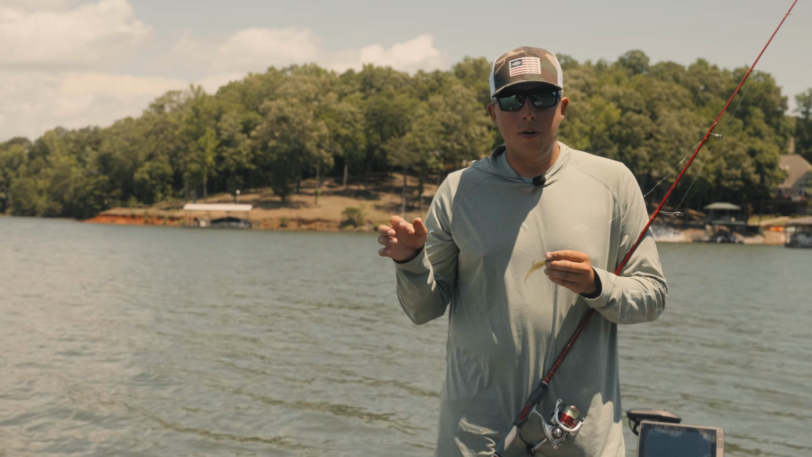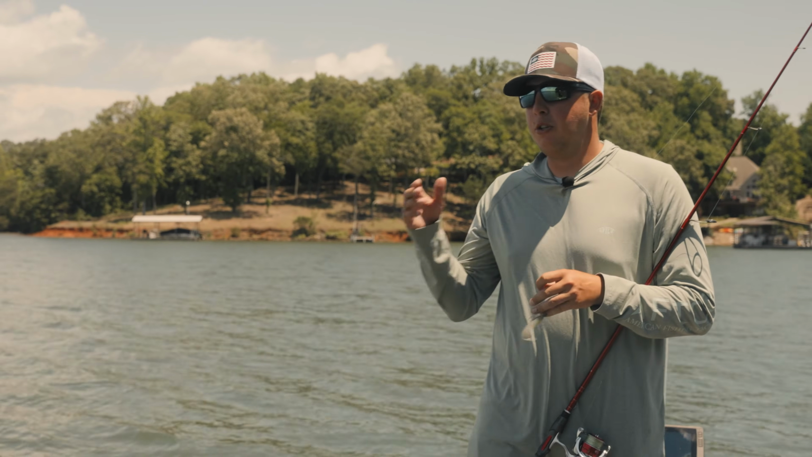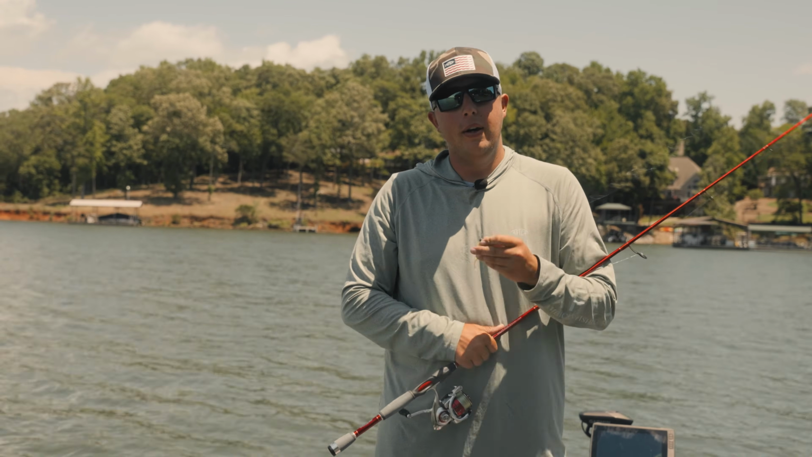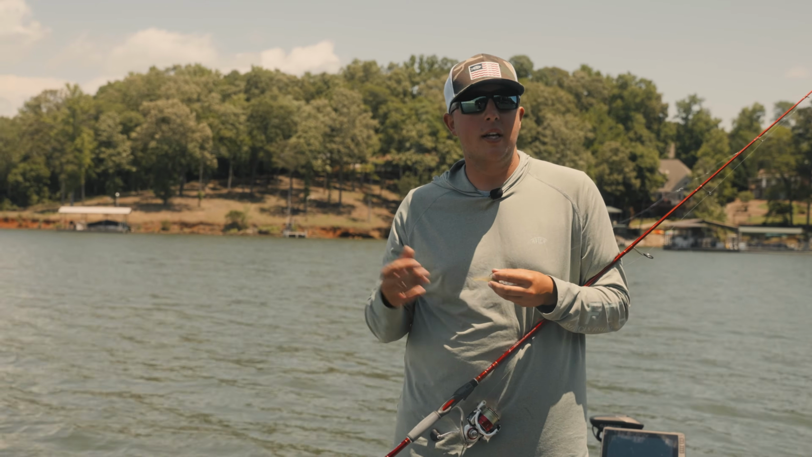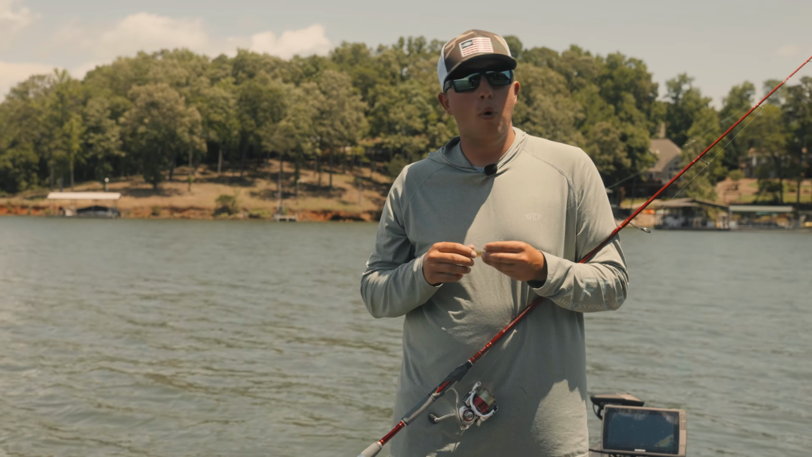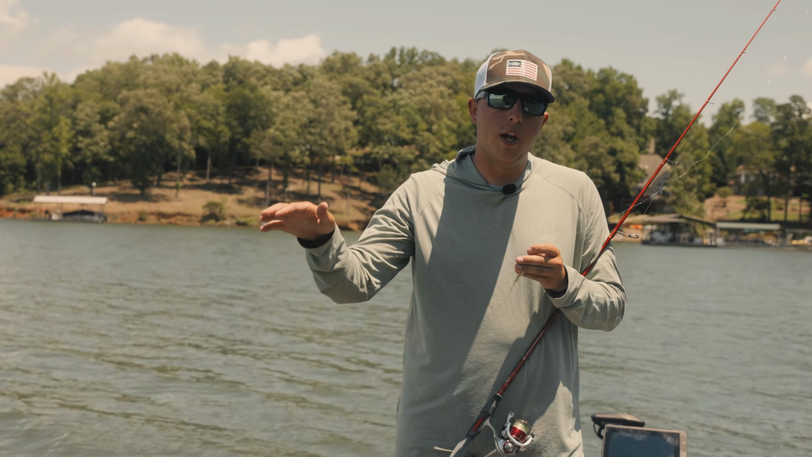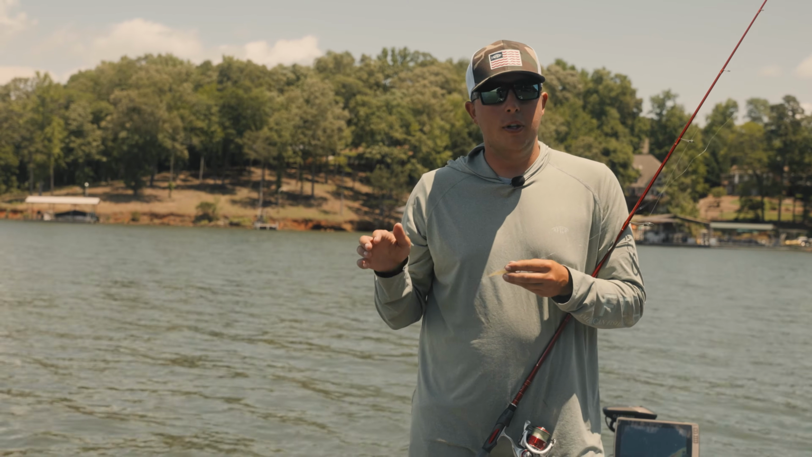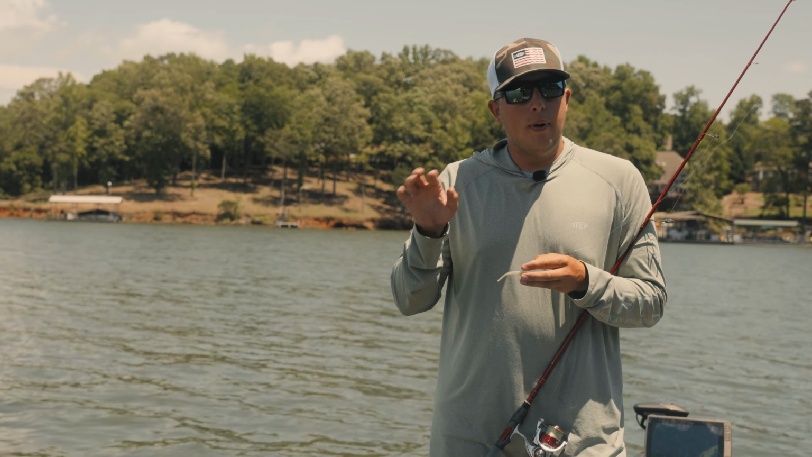I like to start in some of the major creeks, and I'll get in the major creeks or big pockets that have deep water running back into them. And I like to check the channel swings. I like to look for things like standing timber or even boat docks. If you have a boat dock that's hanging over the channel and it's got good deep water underneath it, that's a great place to start looking. You're gonna put your forward facing down and see if you're around the fish.